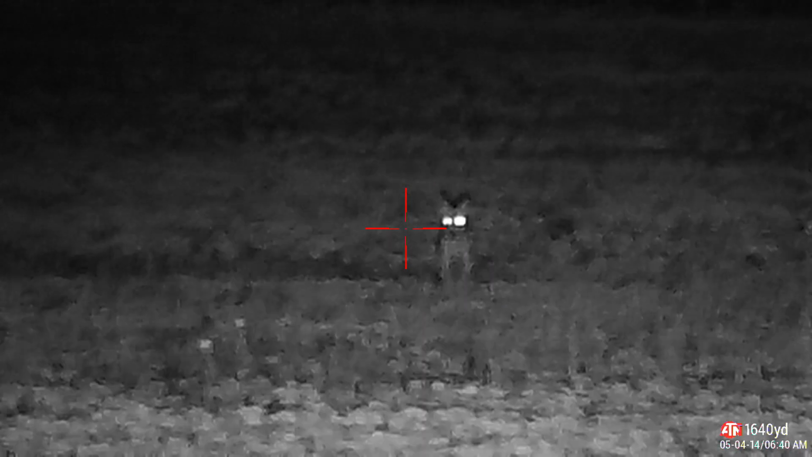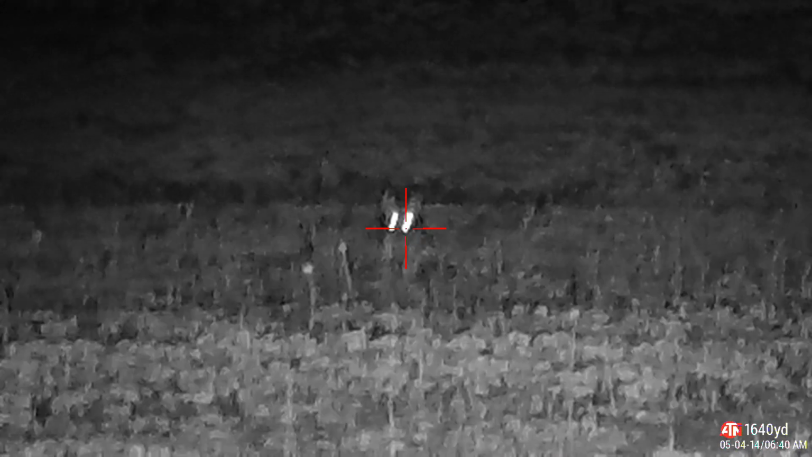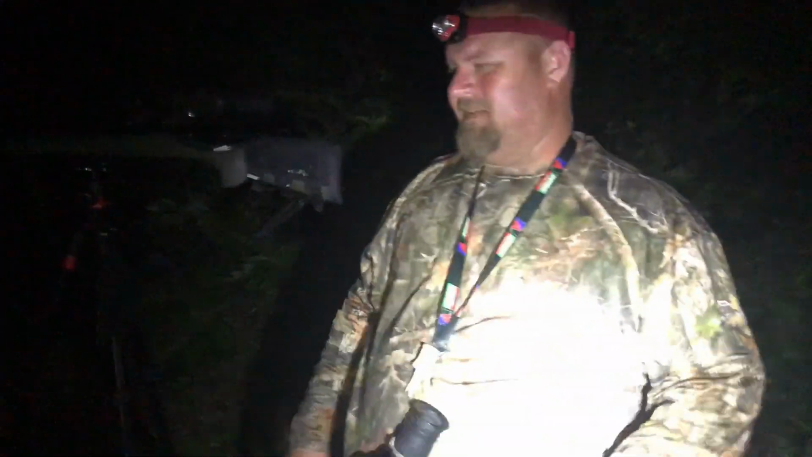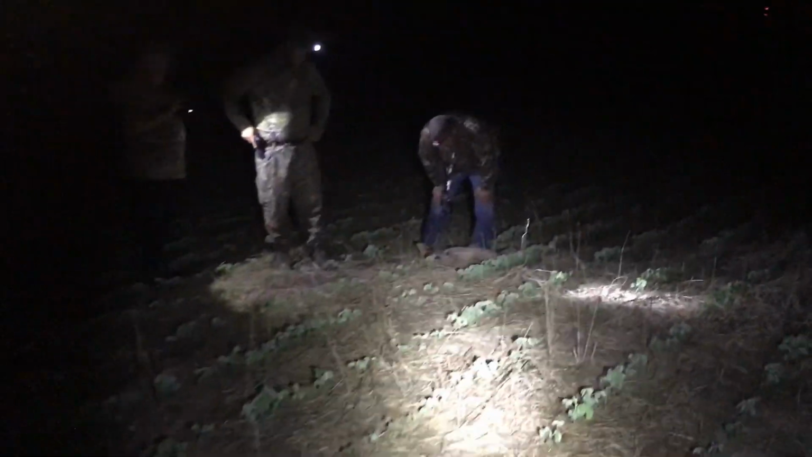It came from that far corner, and it made 400 or 500 yards to us, and still took about a 150 yard shot to put him down. It's on a string, man. All right, let's go pick him up. Thank you for calling, you're doing good calling. Heck yeah. Kicking ass.